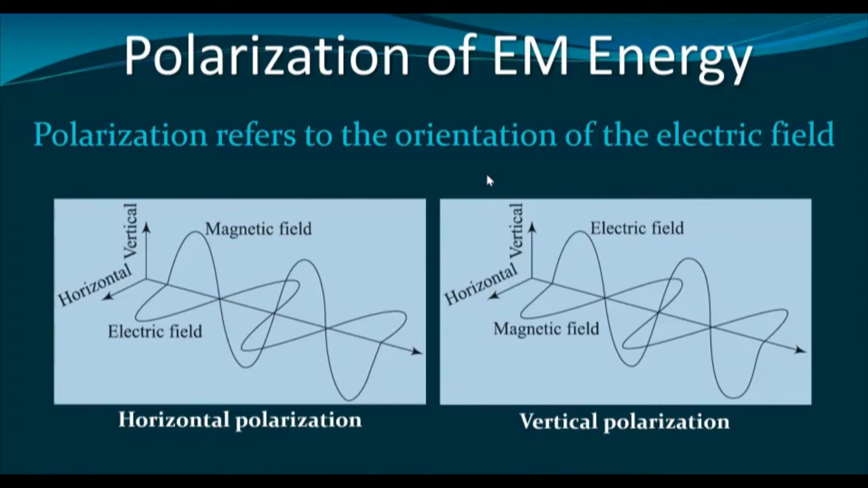Now, the polarization, why do we use polarized energy in radar? Because the artificial source of energy that we are using is not a very powerful source like the sun. Therefore, as you know that from the sun, when the energy is coming, it scatters in all of the directions. I mean, all possible polarizations are present there.